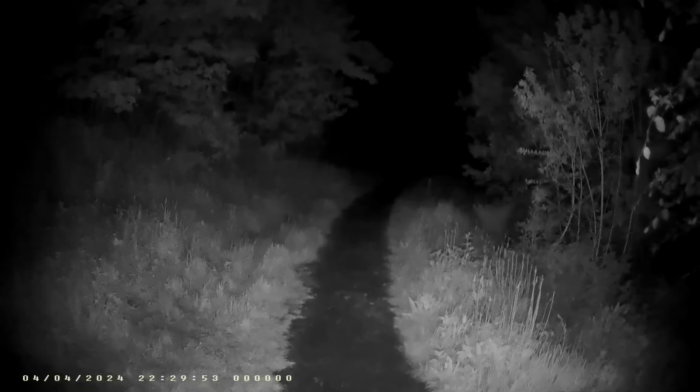That tractor is working kind of late. We are losing a light now. It must be around 10:30 or something. There's a lovely smell around here.